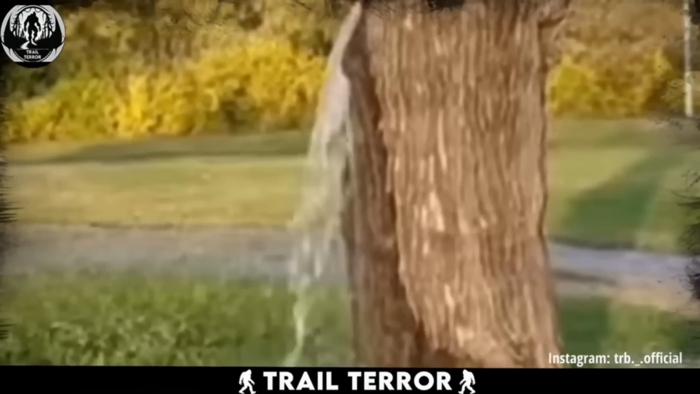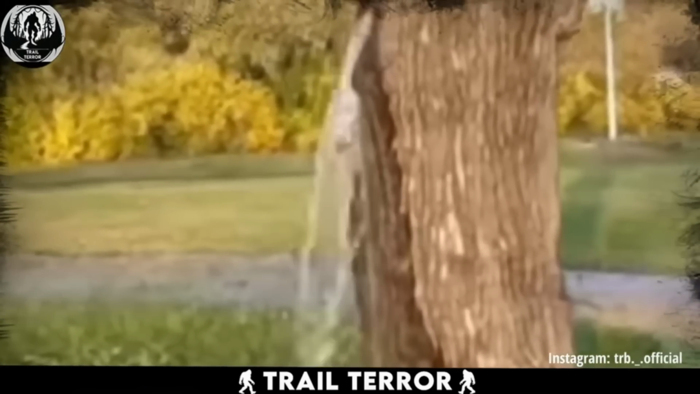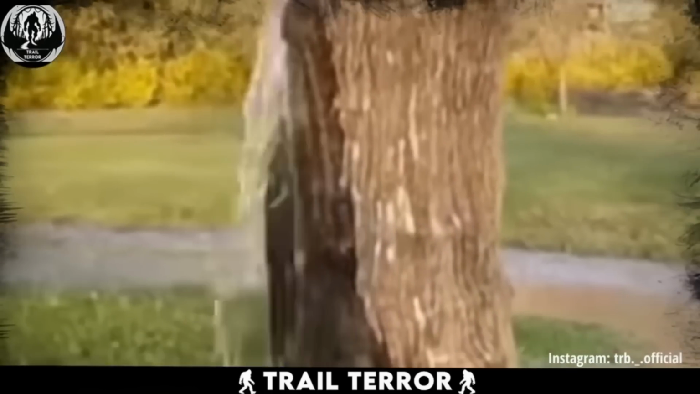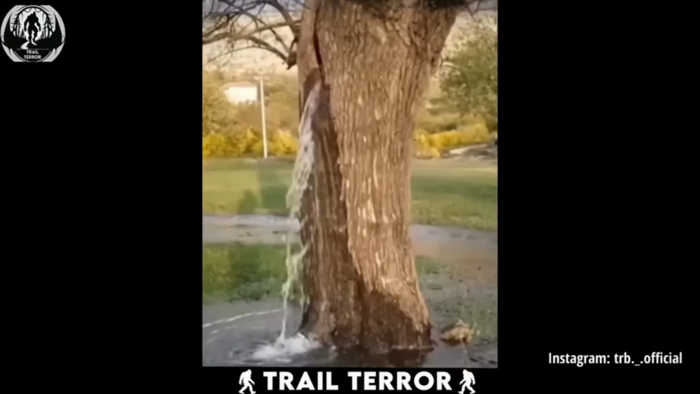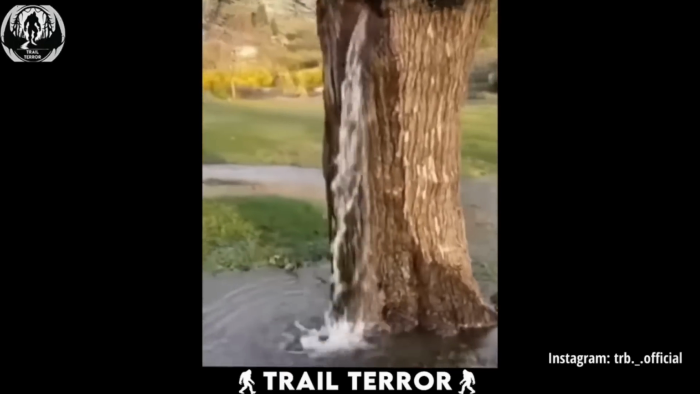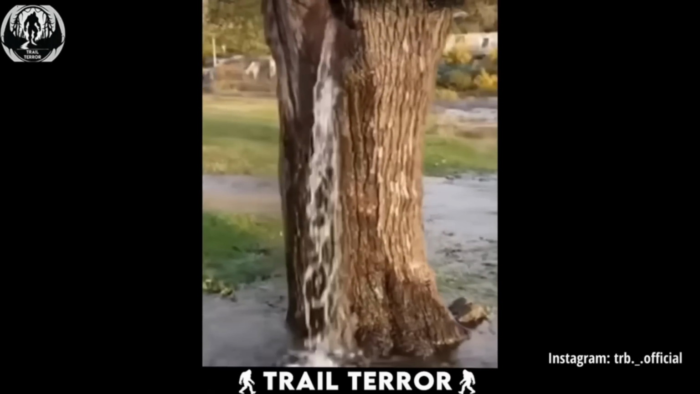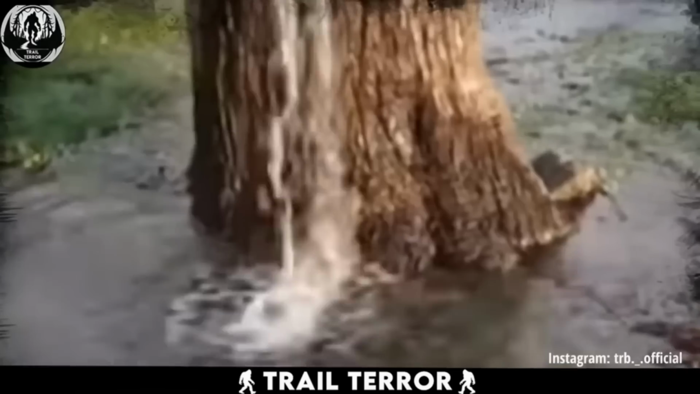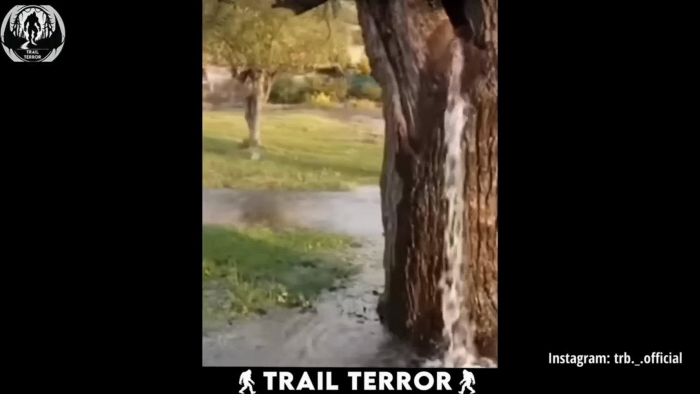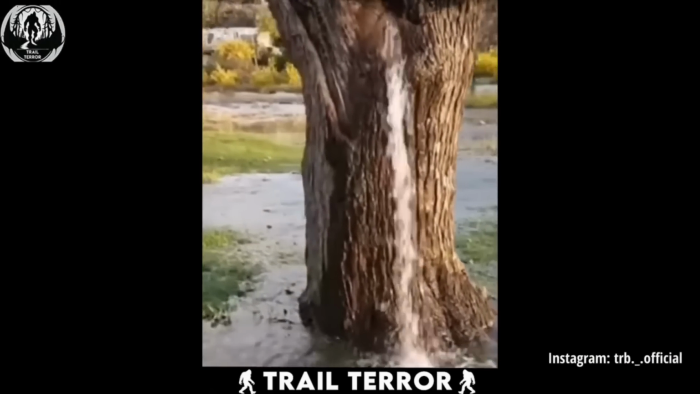This video hails from Australia and showcases a tree seemingly sprouting a continuous stream of water, like it's tapped into an infinite supply. Some viewers are calling it a miracle, while others are throwing around the word paranormal. However, before we dive into conspiracy theories, there's actually a pretty logical explanation for this phenomenon.